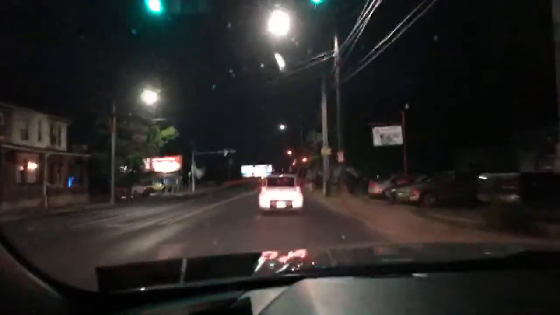Get out of my way. Whoop, whoop. All right, that didn't work. I need to get train horns, but I'm afraid of those things. Okay, approaching Center City, Allentown. It's the fastest growing city in the state.